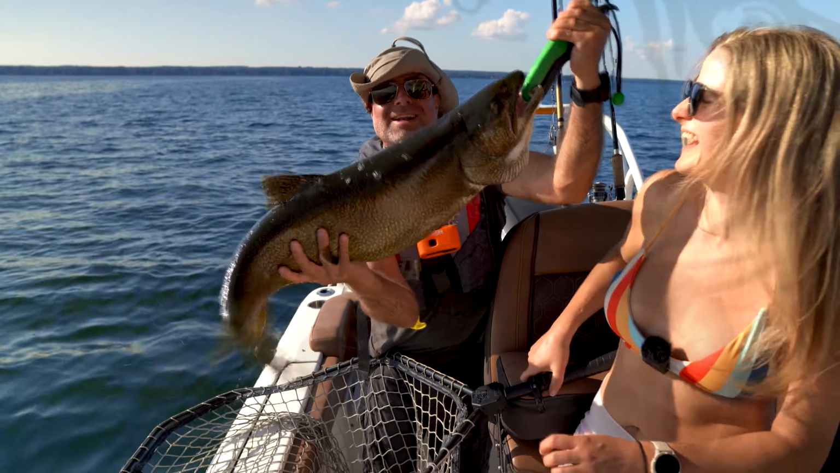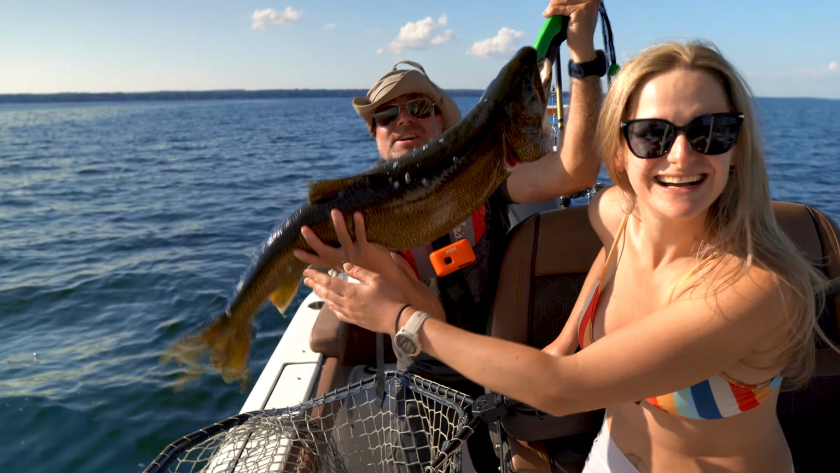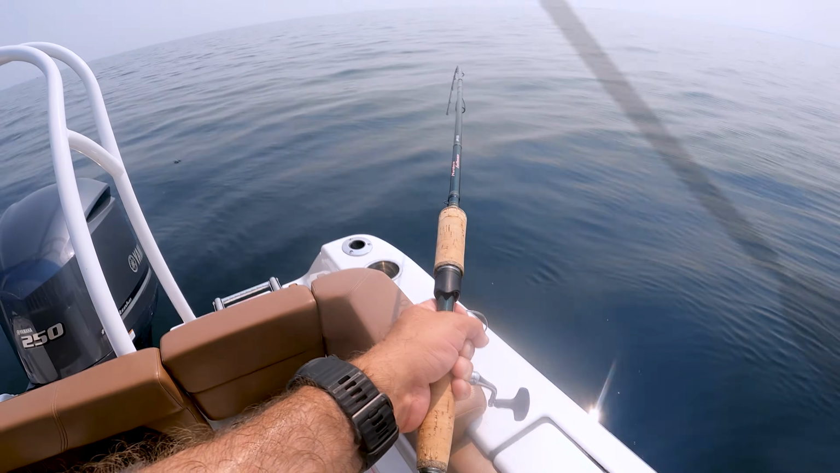And that's it. We covered all the main settings that you need to dial in on your Humminbird fish finder or any type of fish finder to jig for lake trout and other bottom-dwelling fish.